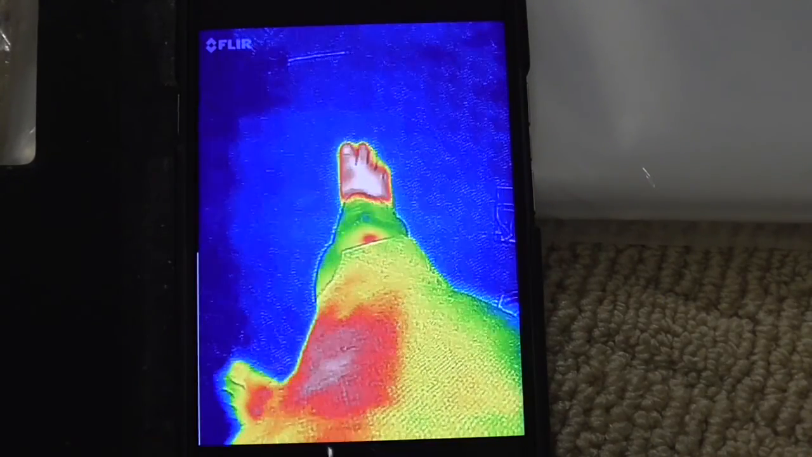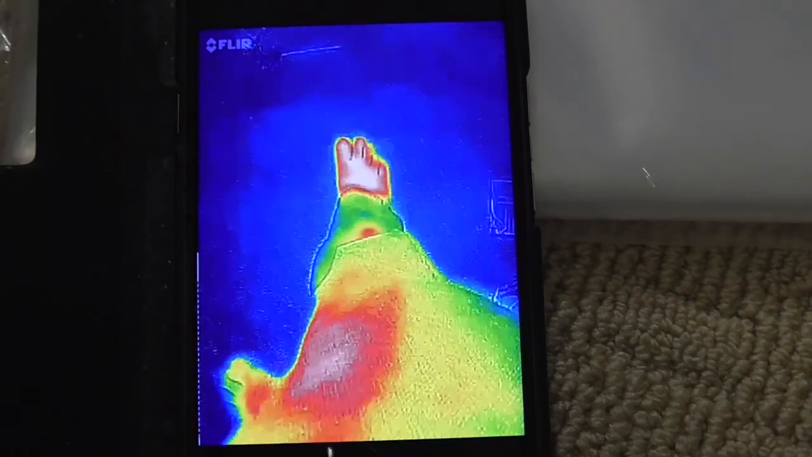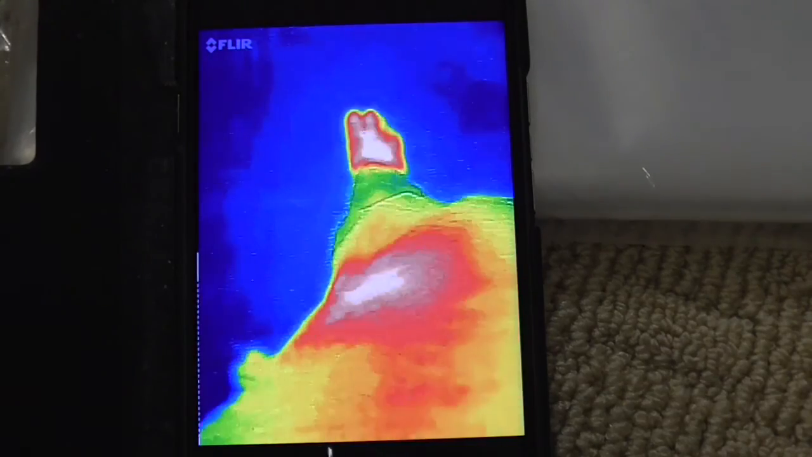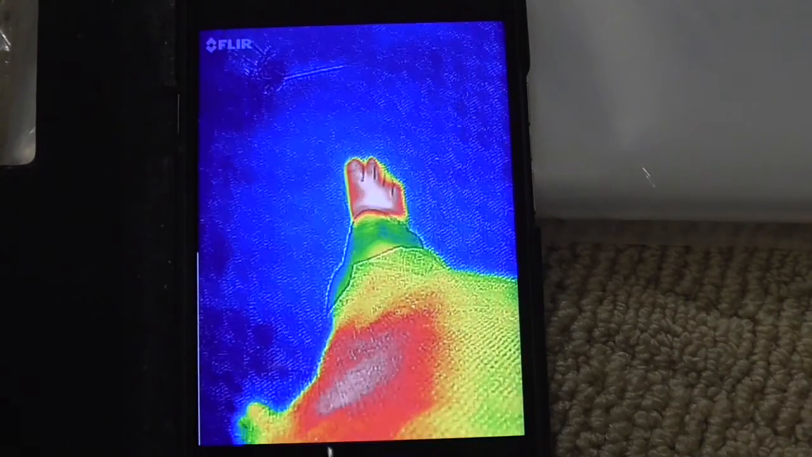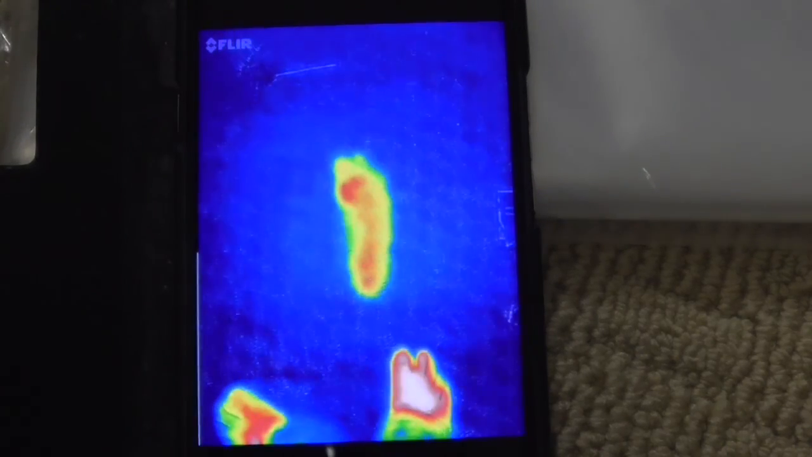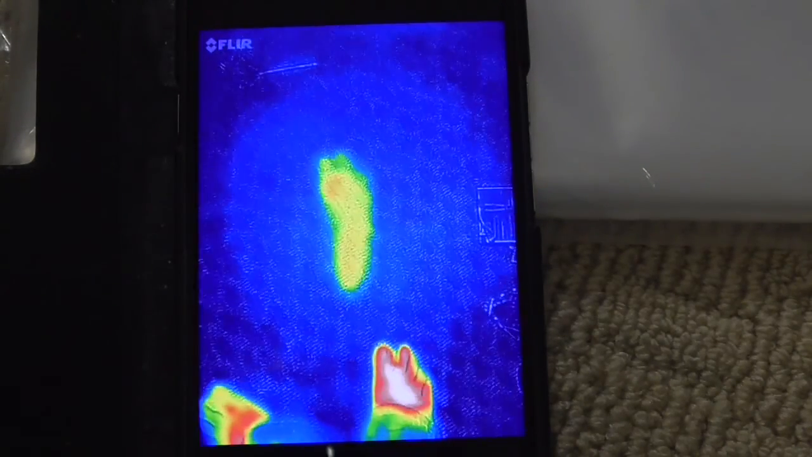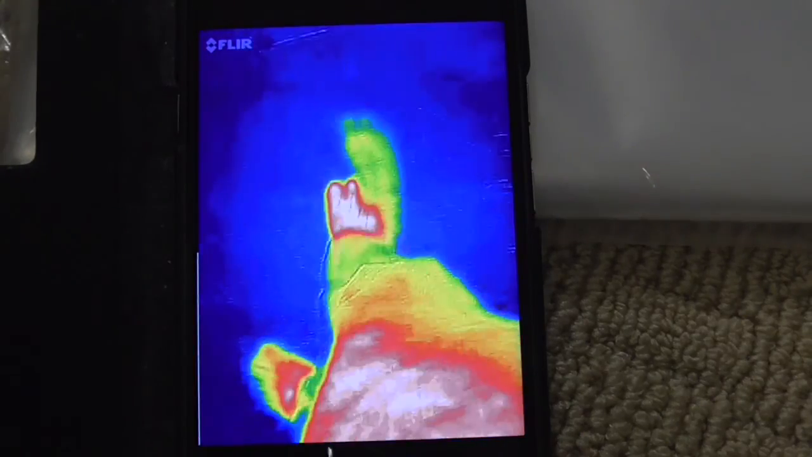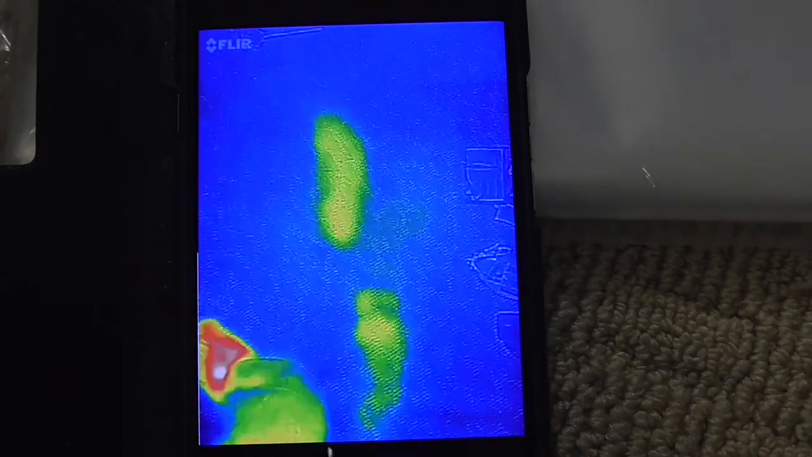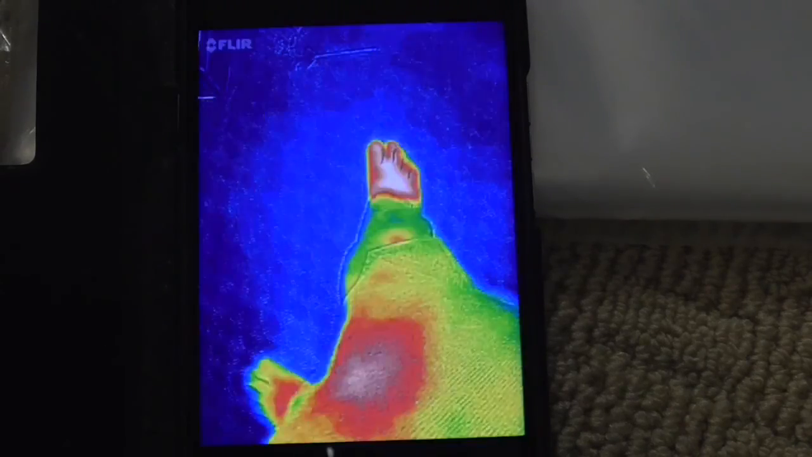You can see the heat on my feet and my pants. That's my pocket over here. That's my foot. Now I'm going to take my foot off of the carpet and we'll see if there's a heat mark. Okay, so there's a mark over there that you can see, and I move my foot again and there's another mark. So it does its job. I'm not too impressed though.